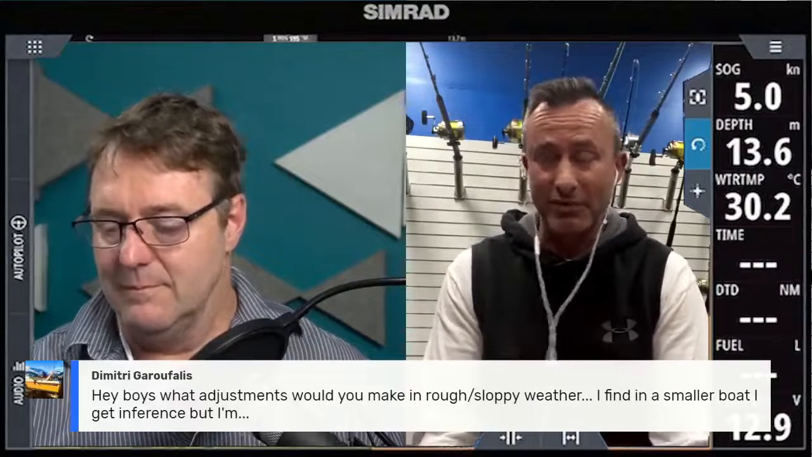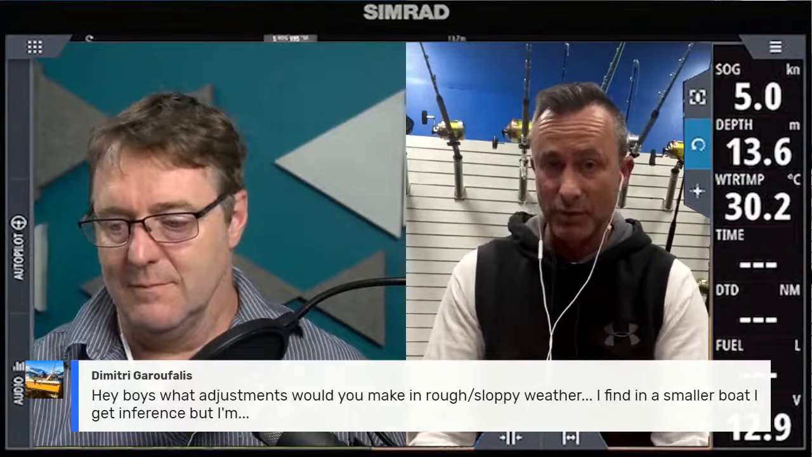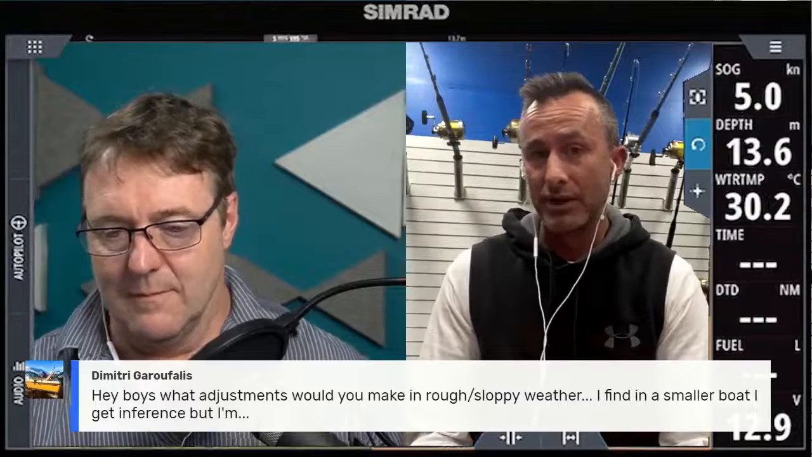And even in the big boat, we're mucking around with it. If you're in really rough weather, you're potentially getting aeration under the hull, and that's what's causing your transducer to give you a poorer read. Obviously, if you've got a transom mount transducer, it's going to struggle more in rough weather than a through hull transducer, because the back of the boat will get more aeration around it.